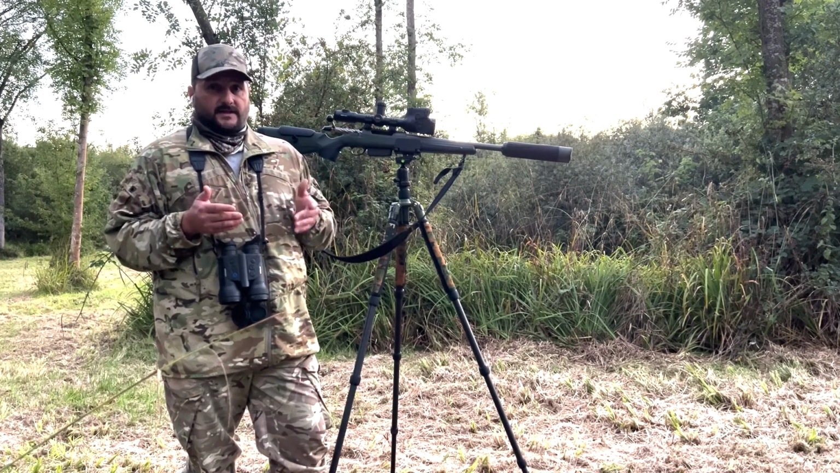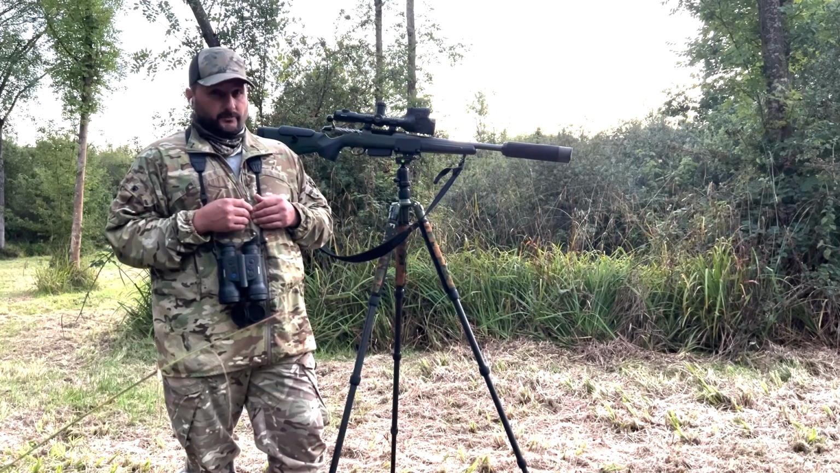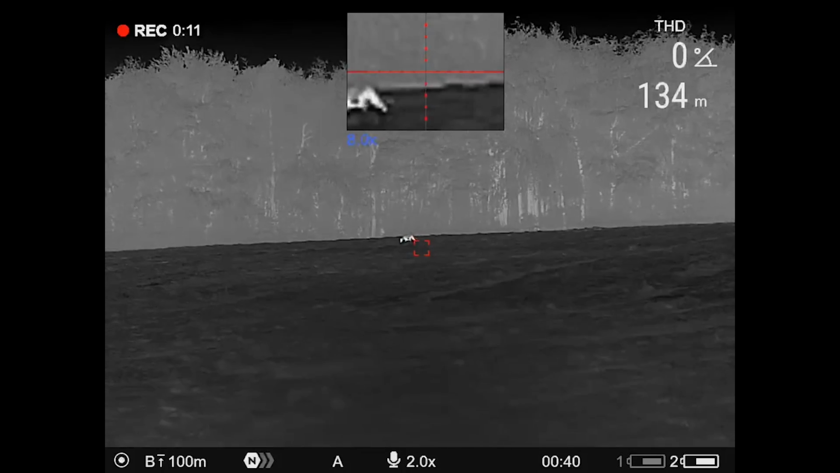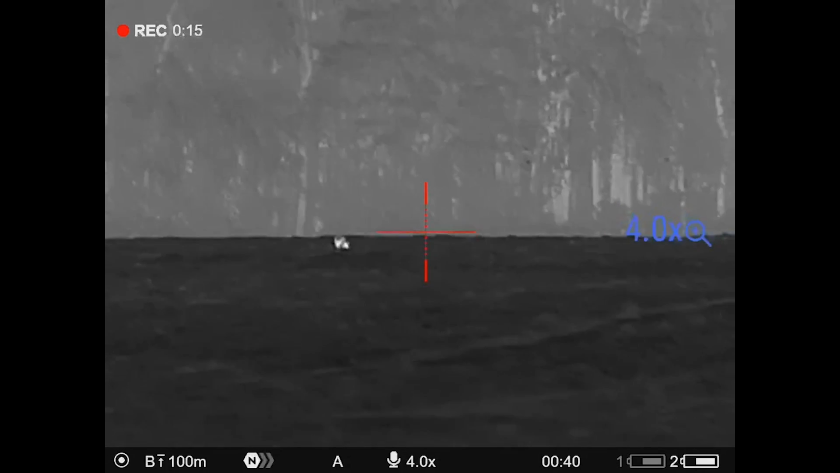Anyone that hunts can tell that that's a fox from its movement and the way it looks at over 300 meters, which I think is quite impressive. So that kind of summed up that night, and then I went out again, and essentially it was kind of